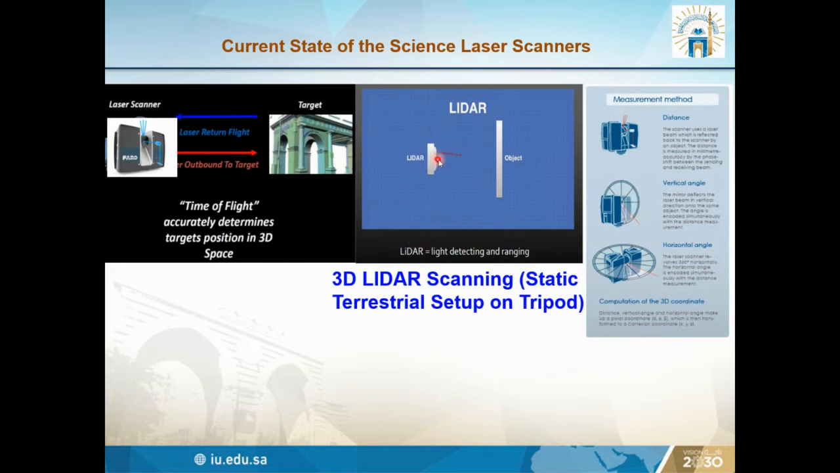And then we have the LiDAR and the object, on which the laser beam falls. We fix the scanner on the tripod, and it's also called a static terrestrial setup, terrestrial scanning.